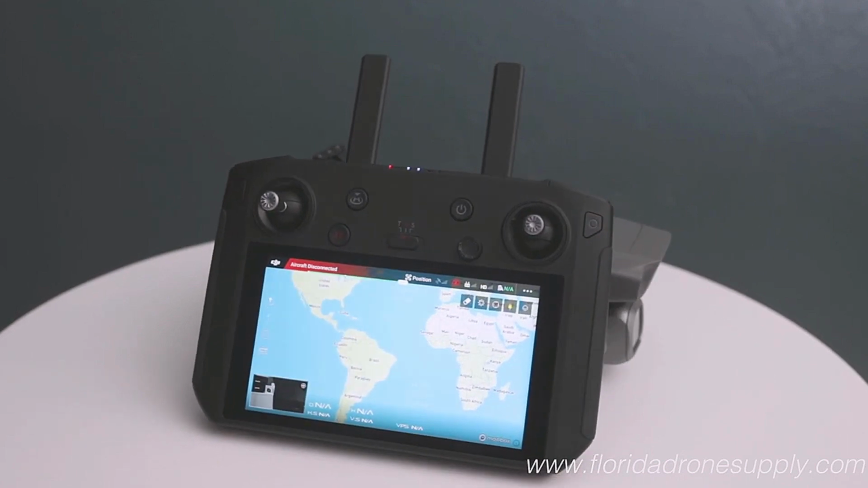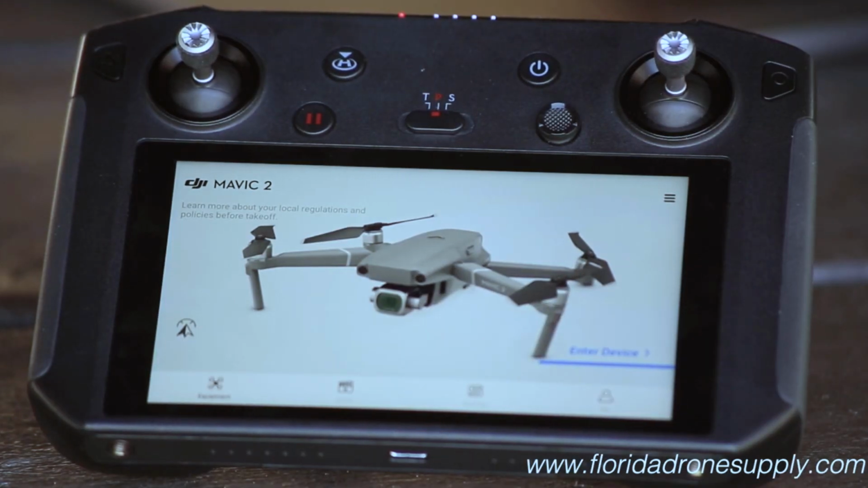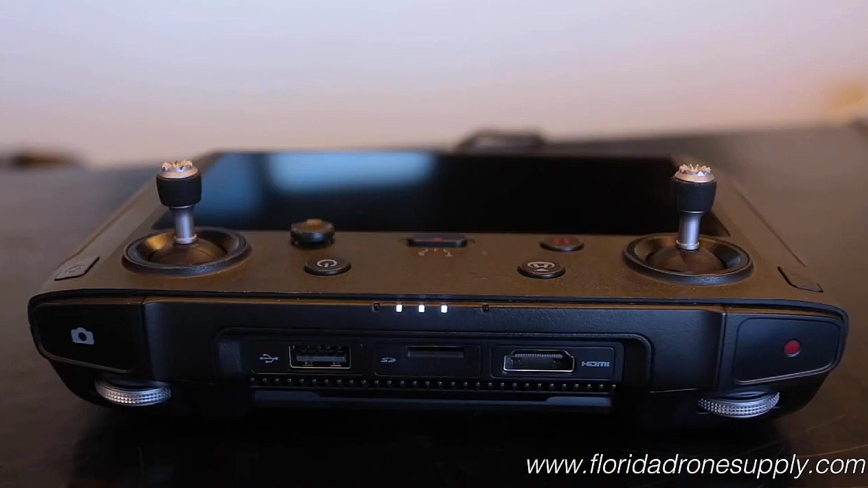That is going to be the smaller size Crystal Sky, so it'll come with a built-in 5.5-inch Crystal Sky, and it's going to be quick to deploy, fast to turn on, no brackets, no cables. It's kind of an all-in-one remote, which is a little bit different than using either a 5.5 or the 7.85-inch Crystal Sky with an accessory mounting bracket on the current remote.